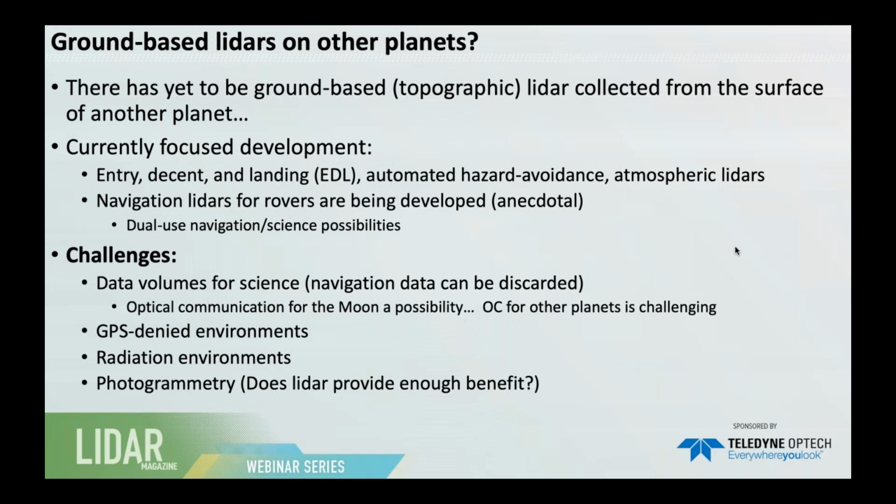So what about ground-based lidars on other planets? There has yet to be a ground-based topographic lidar collected from the surface. There have been some atmospheric lidars, but they're pointing the wrong direction from my perspective, studying the atmospheric column of Mars.